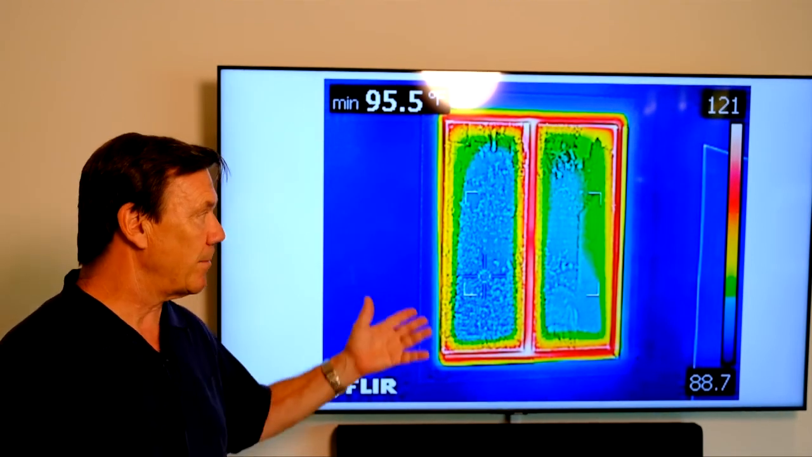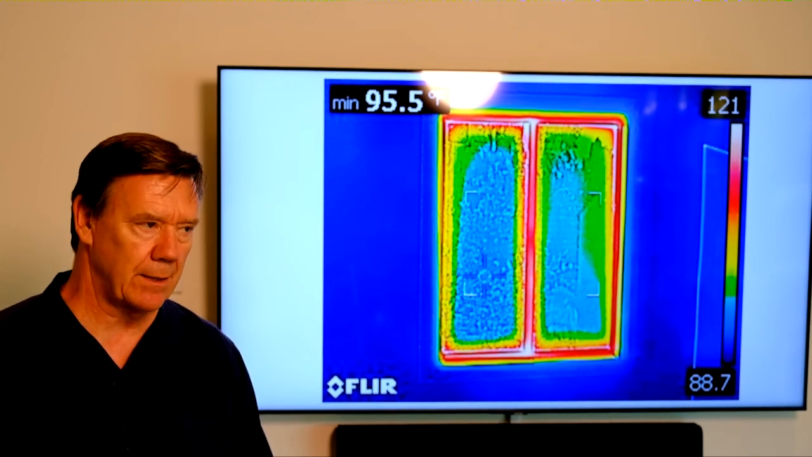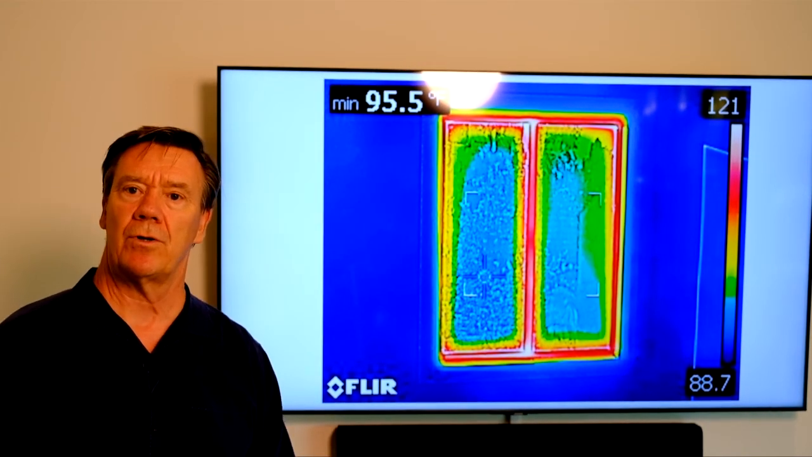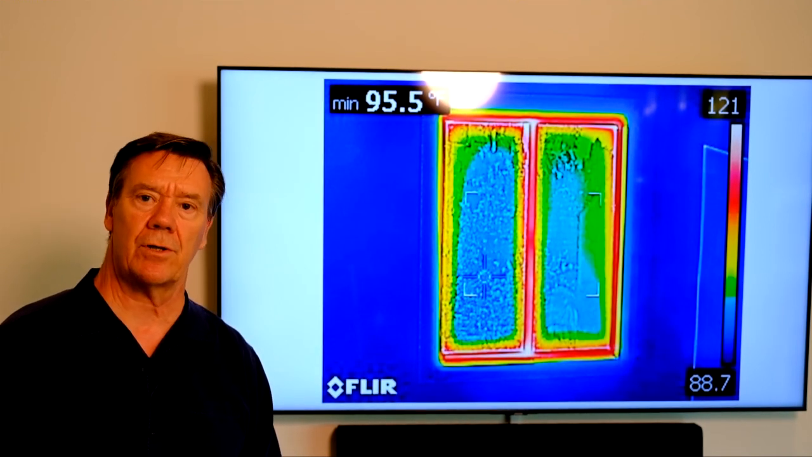So bottom line is, we're looking forward to exploring all the opportunities that this can afford us in terms of reducing the energy use in this house, increasing the comfort, and most of all, we look forward to sharing this with all of you.